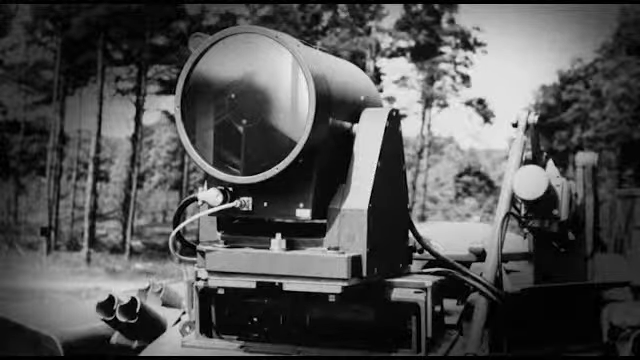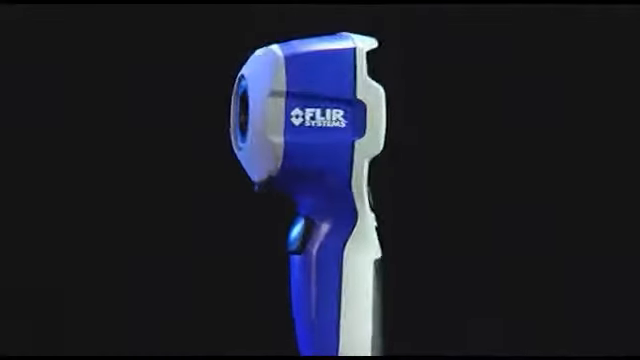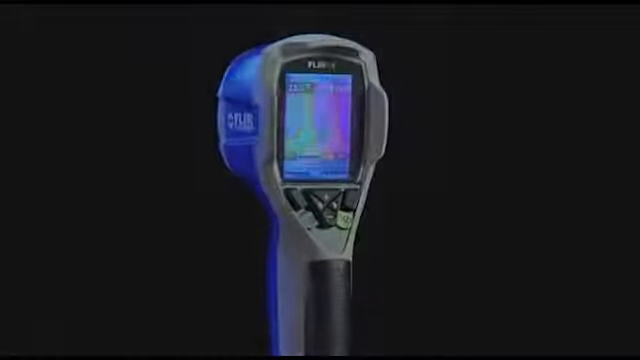The first thermal imaging camera for military purposes was developed in 1958 by AGA Bofors in Sweden. In 1965, the first unit for industrial use was sold. The same year, a commercial scanner was brought to market too. Today, FLIR Systems develops and markets the most sophisticated thermal imaging cameras with uncooled and cooled detectors.